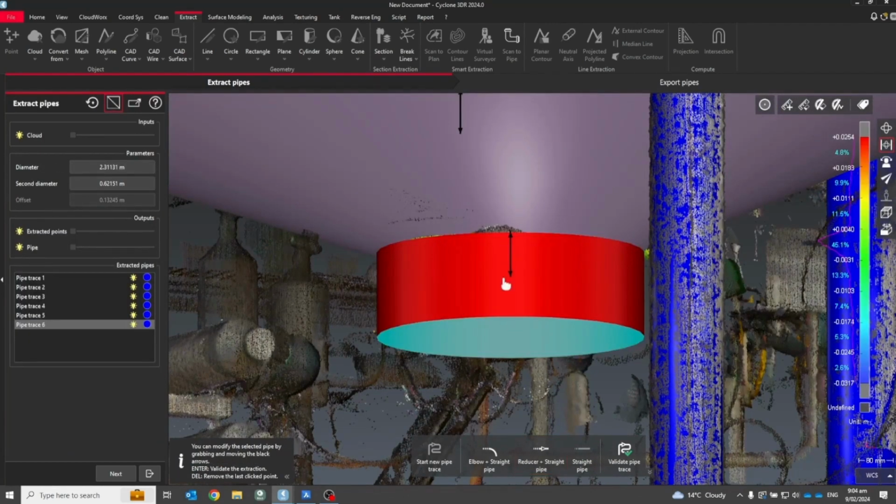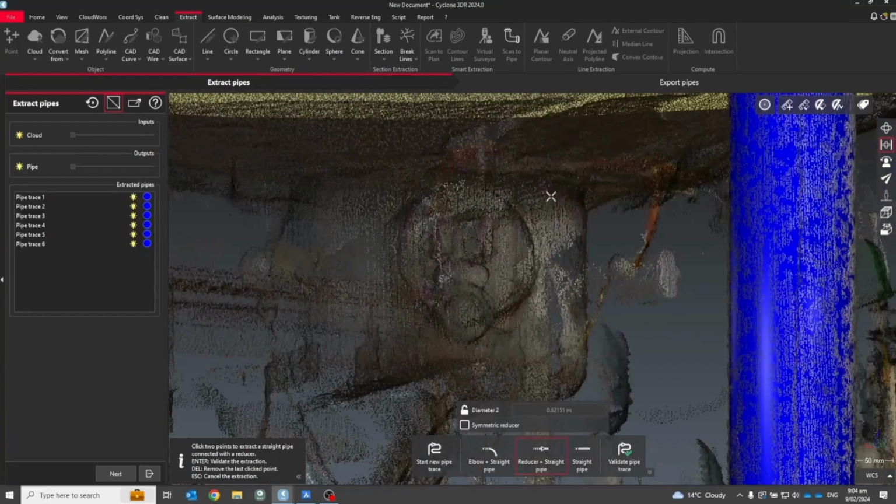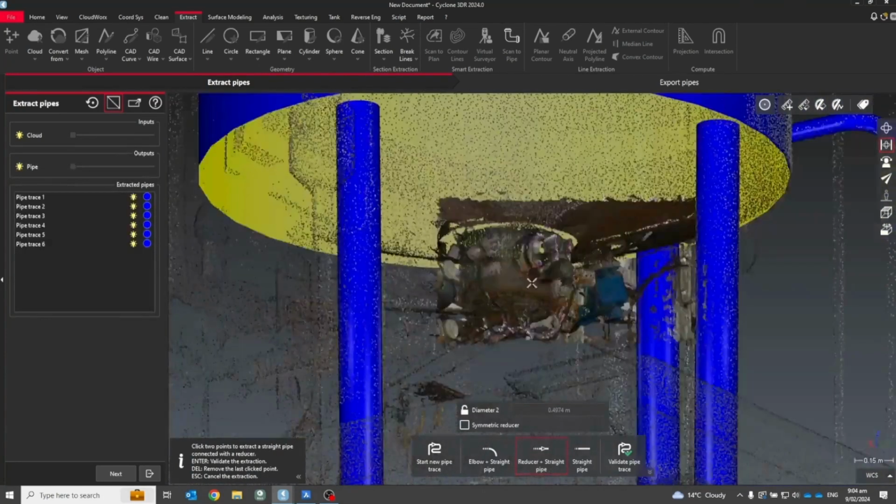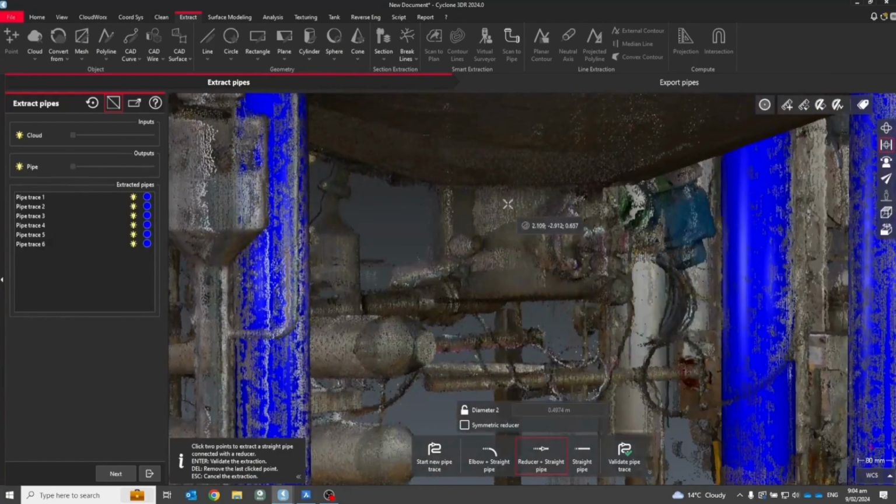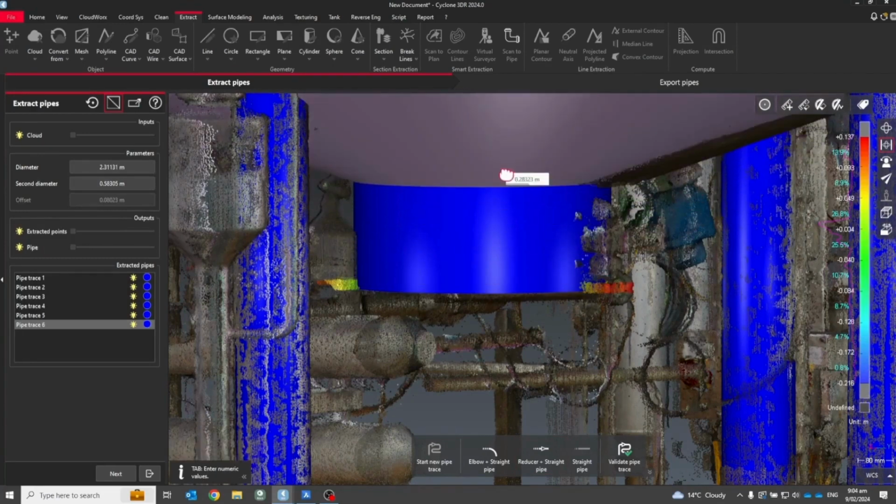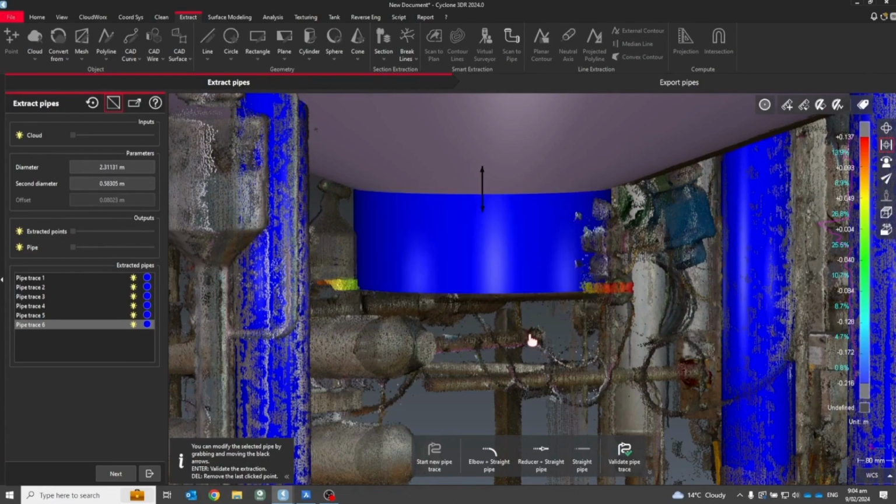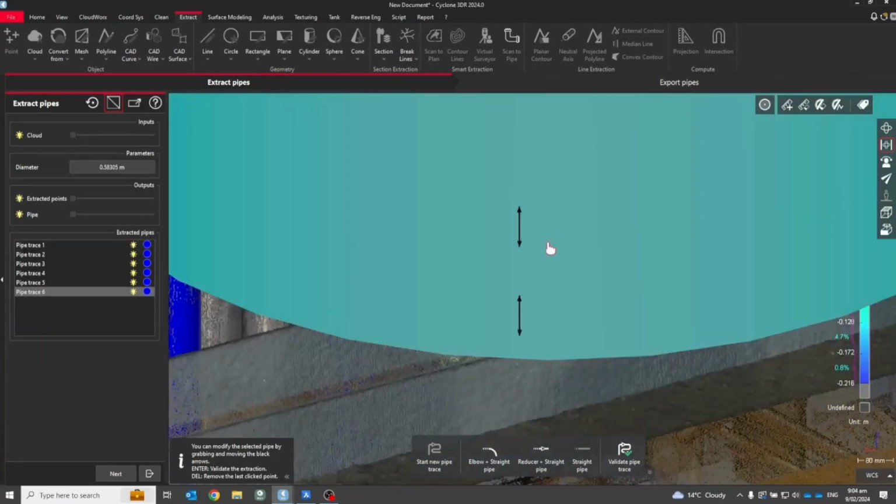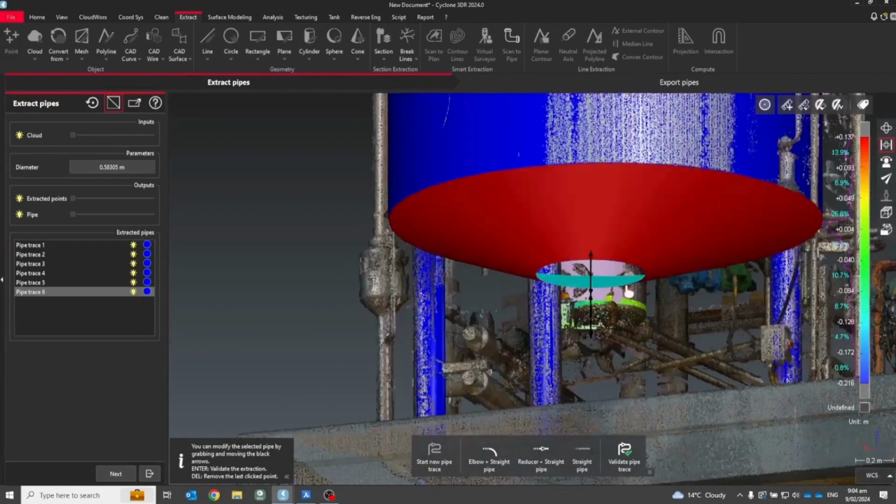So here again I've had some trouble fitting that bottom diameter because there's a lot of noise around it. So I'm just pushing delete when I don't want to accept the pipe. So rather than push enter, I'm just pushing delete, and then I've selected just the bottom section of that cylinder, which is nice and clean, and that's best to fit the cylinder nicely there. And then I've extruded it up to meet the top.